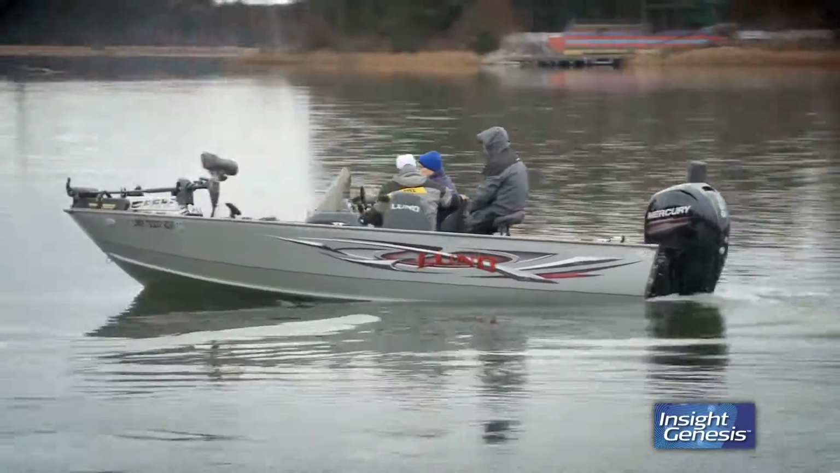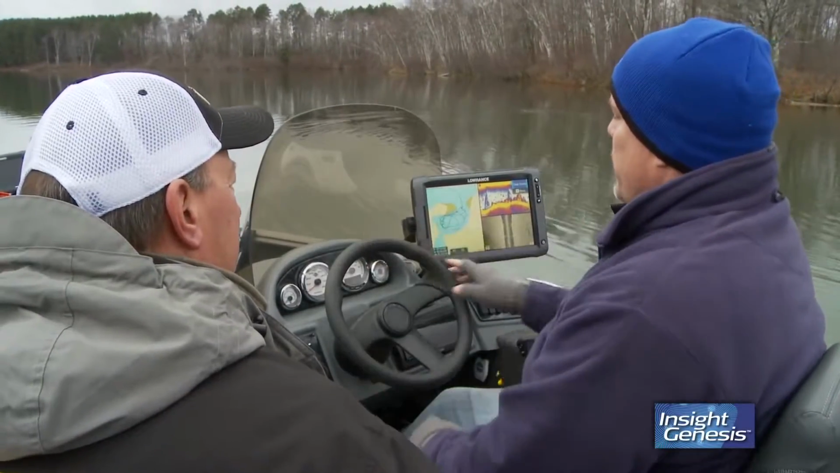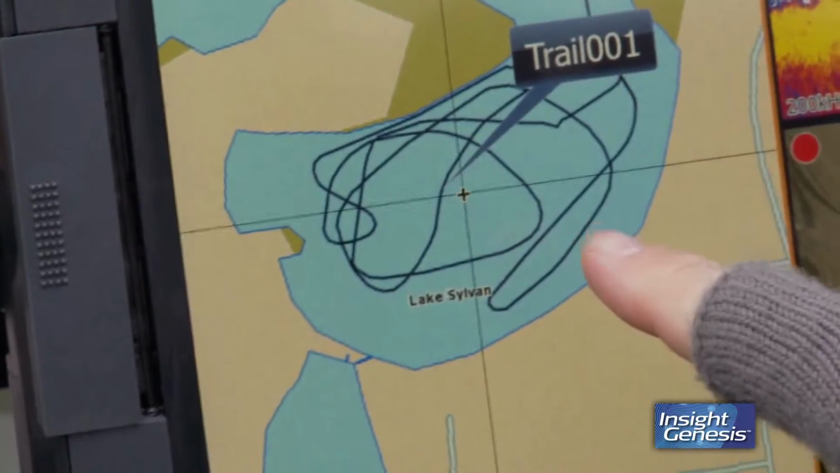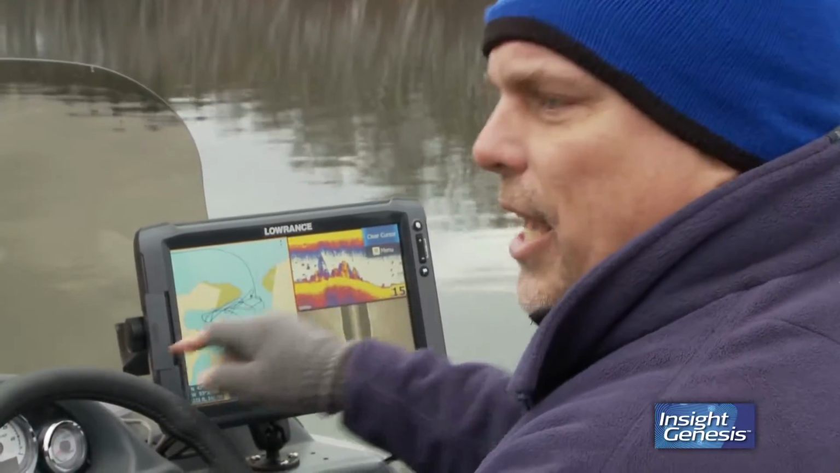You can use this map. This is fine, because you're going to get all this area that you've got. You're going to have some holes here and here that when you get back, you're going to view your map and go, oh, I missed that. Well, the next time out, you're going to make an intentional pass here. You're going to come through here and catch those areas.